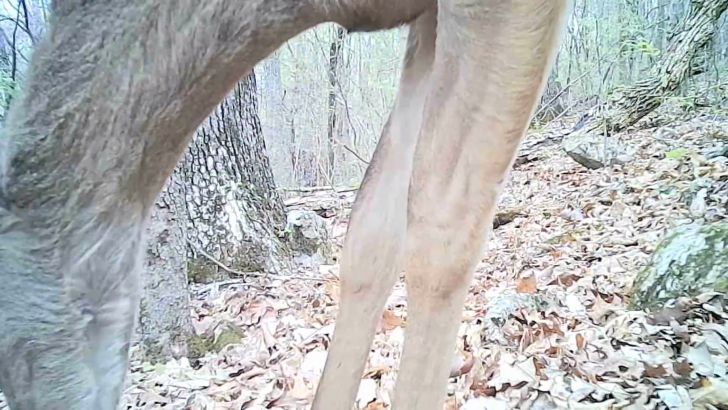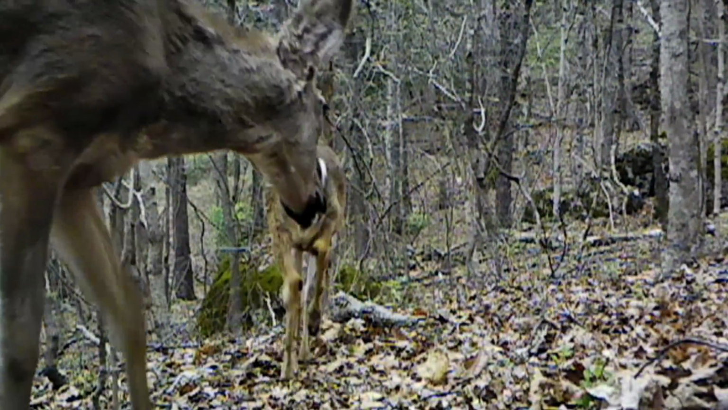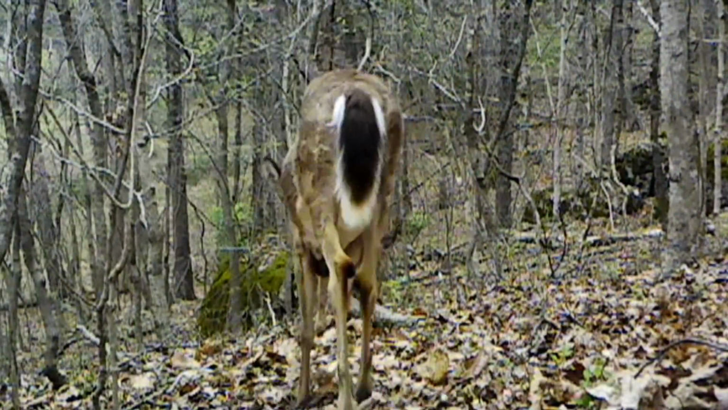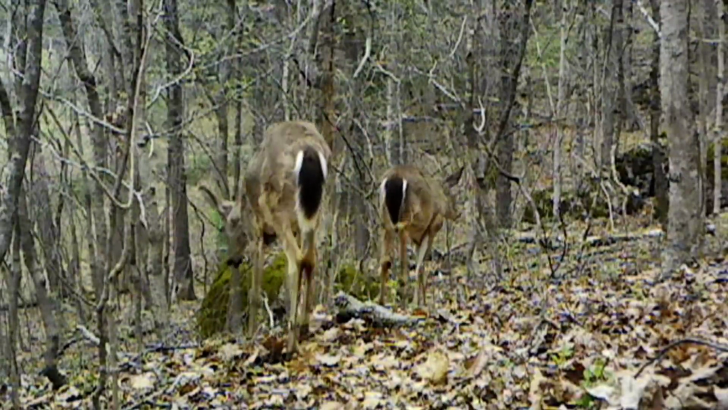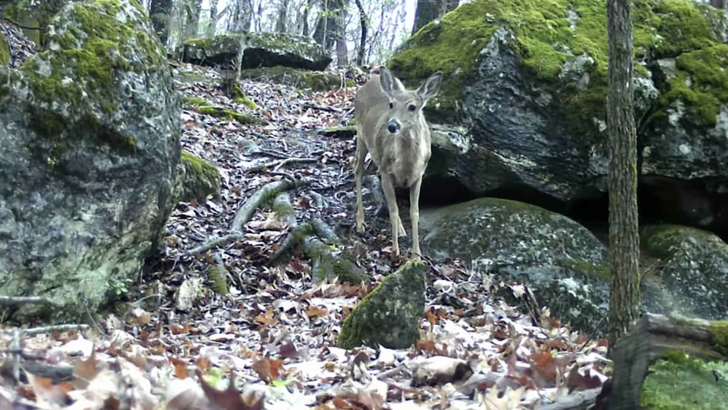That's a buck right there. You can see its antlers missing. That's either a coon or a groundhog. I think it's a coon, right on the camera. Little young one. These deer, they just come and go across this ridge. This looks like the young twins. And down at the cut, they just move back and forth.